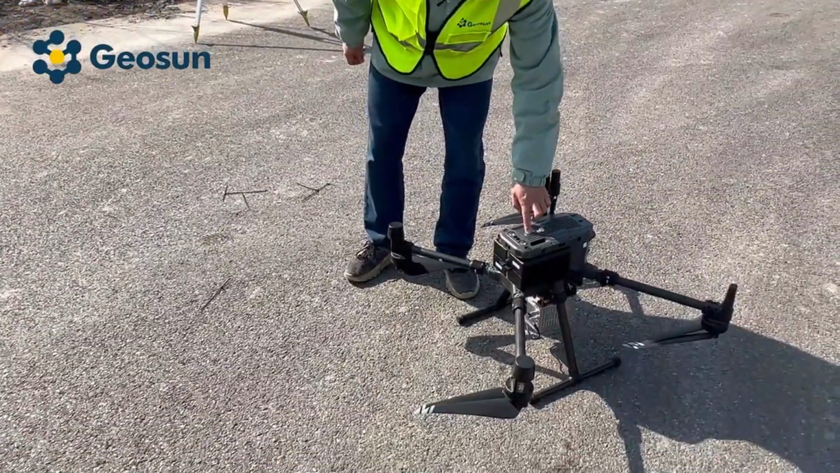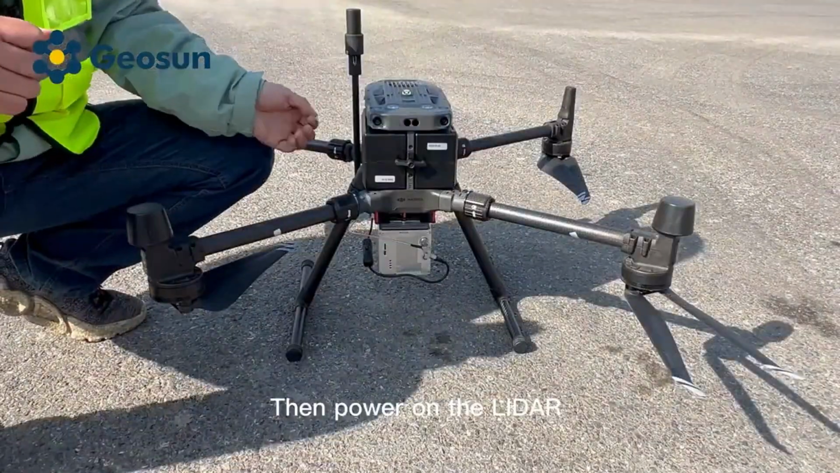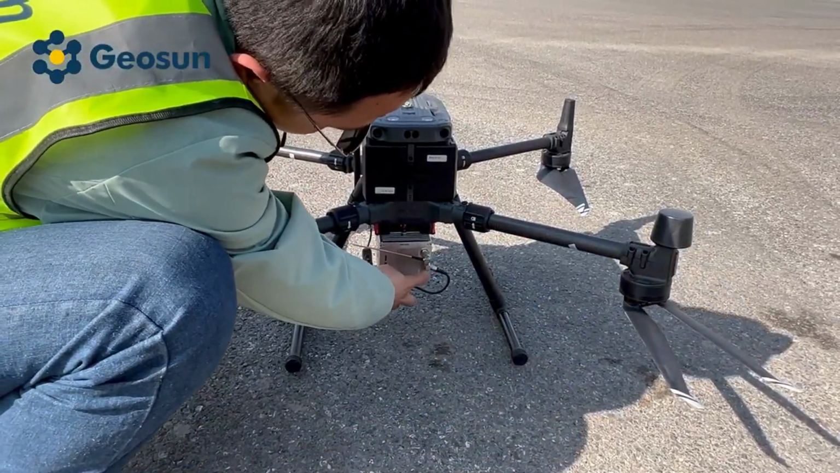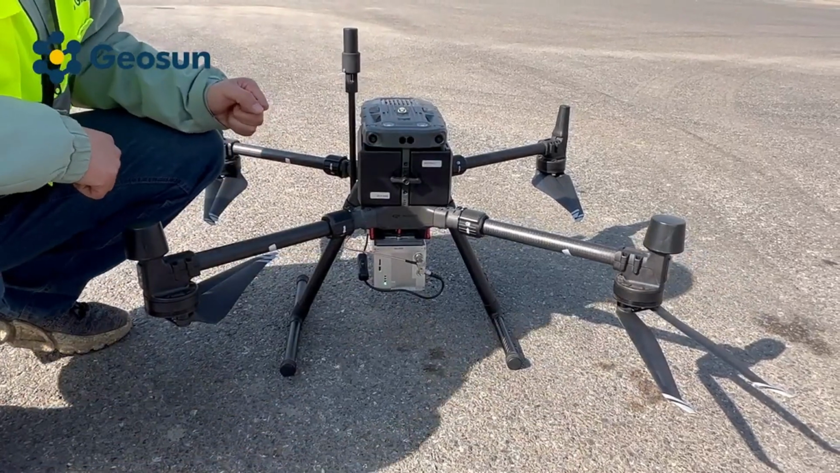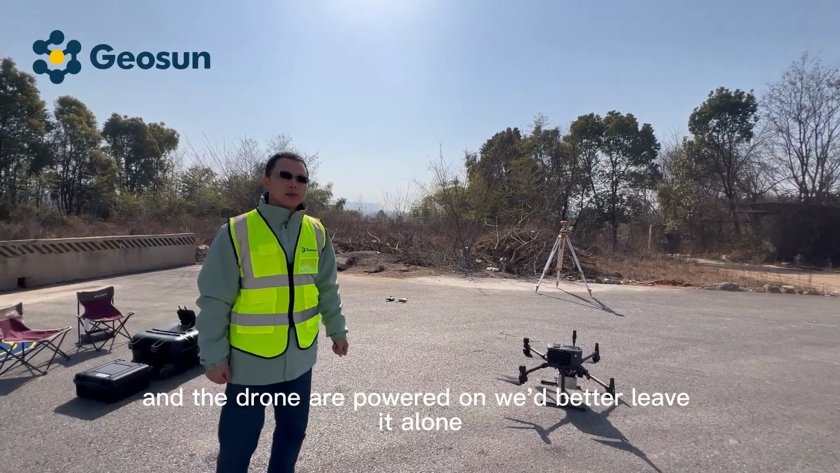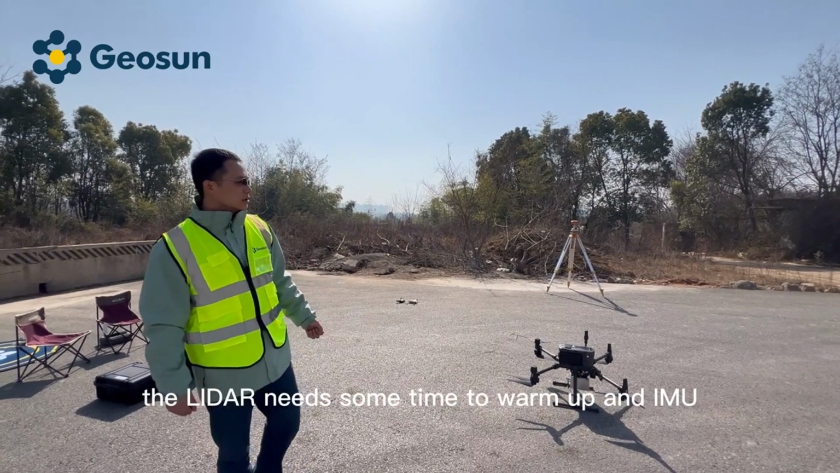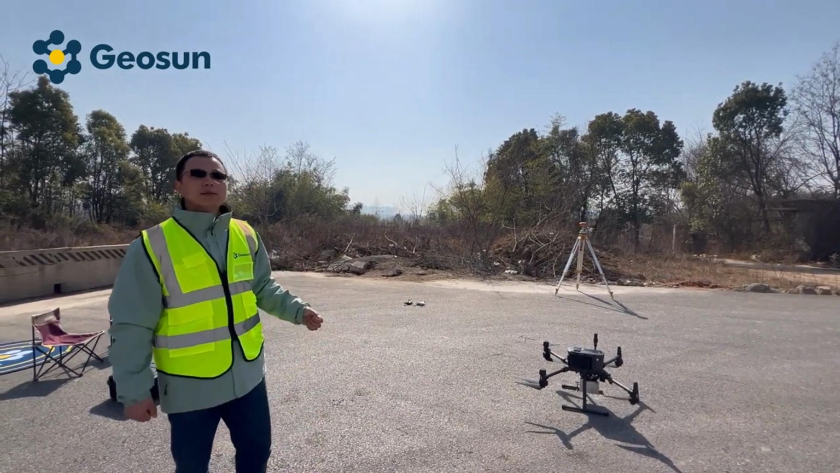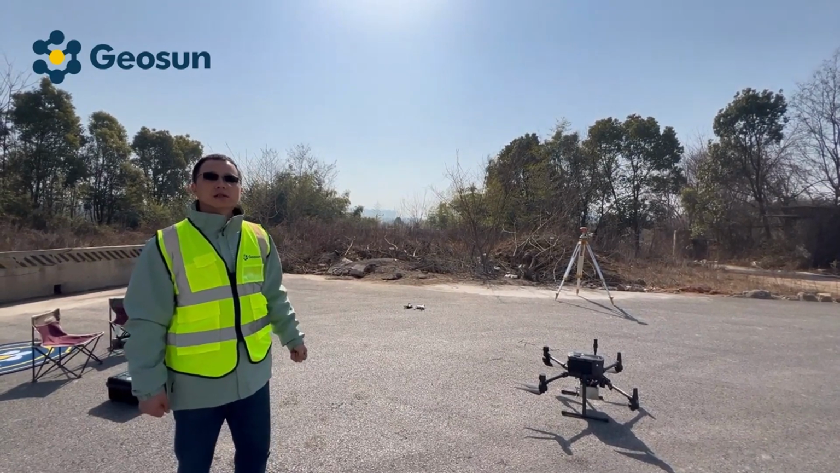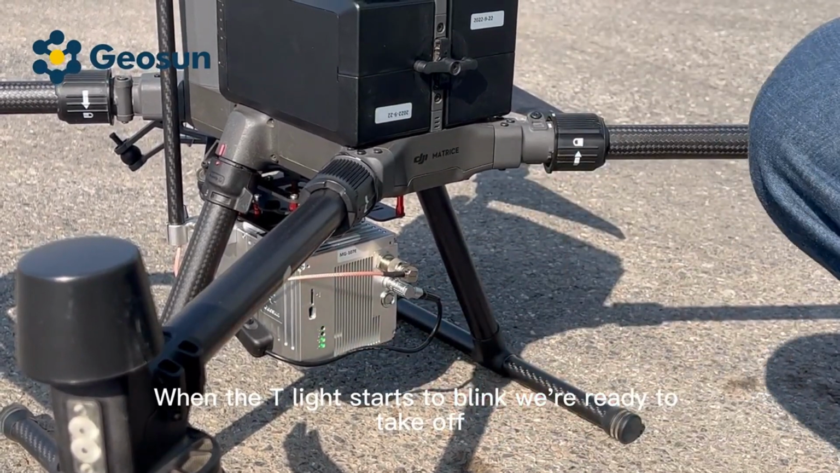Power on the drone. Then power on the LiDAR. Once the LiDAR system and the drone are powered on, we'd better leave it alone for about 3 minutes. The LiDAR system needs some time to warm up, and the IMU also needs to get initialized. When the T light starts to blink, we are ready to take off.